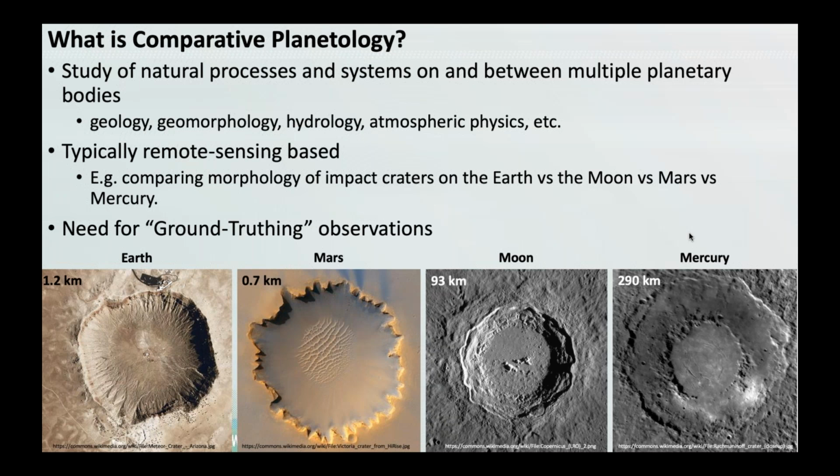So what is comparative planetology? It's essentially the study of natural processes and systems on and between multiple planetary bodies. We have to kind of remember sometimes that the Earth is a planet, so we can apply what we learn on Earth to other planets that we observe through mostly remote sensing techniques. And this involves geology, geomorphology, hydrology, atmospheric physics, pretty much anything that we can observe on Earth and then apply